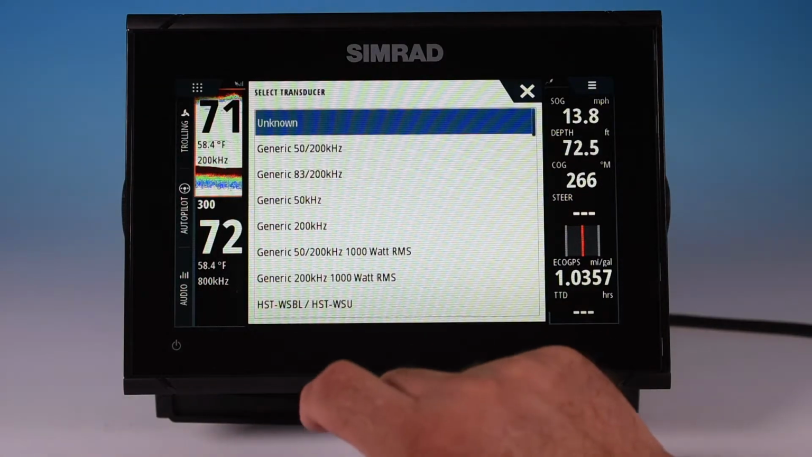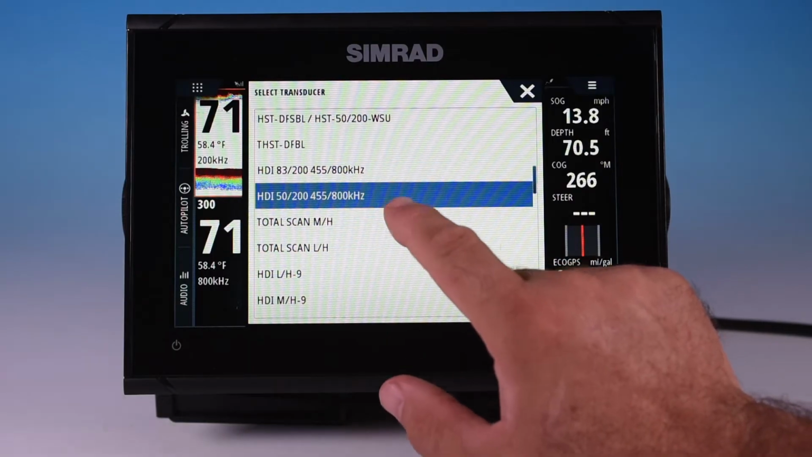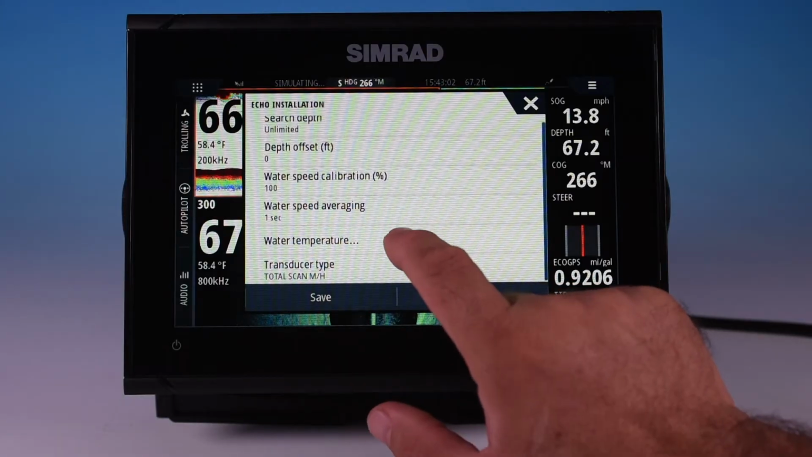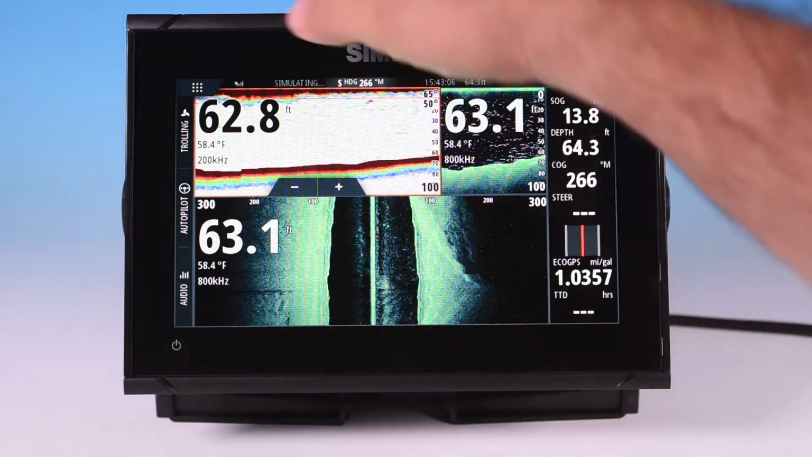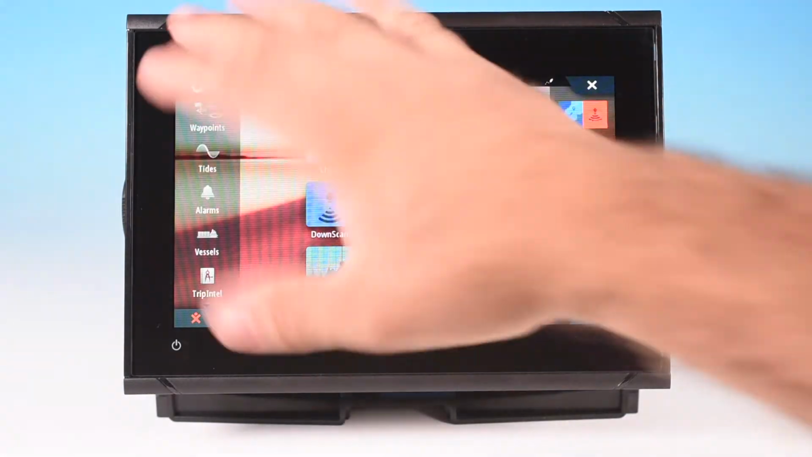Transducer type is unknown. We're going to select a transducer. Let's select total scan medium high. And we're going to hit the save button and save that information. So we'll go back here and let's start. Those are your basic settings.